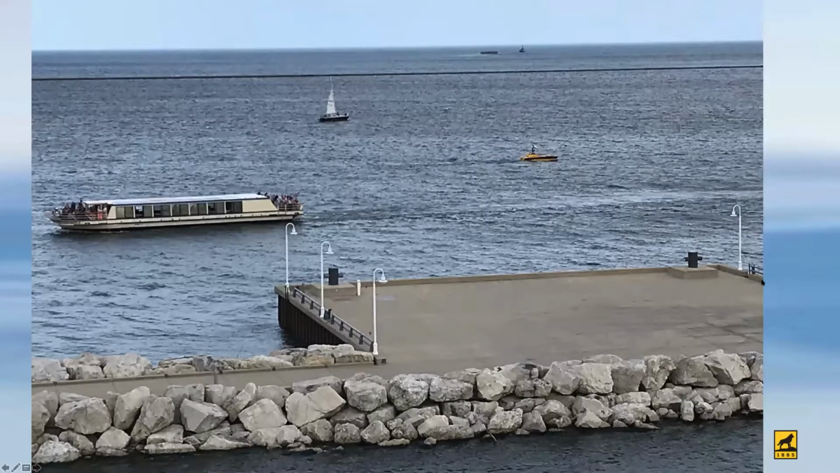This is an interesting picture. This is in the inner harbor of Milwaukee. You can see the ASV Coworker 5 working here on an autonomous pattern, being supervised from inside the Discovery World facility. A sailboat came over to take a look at it. The cruise boat came over to take a look at it.